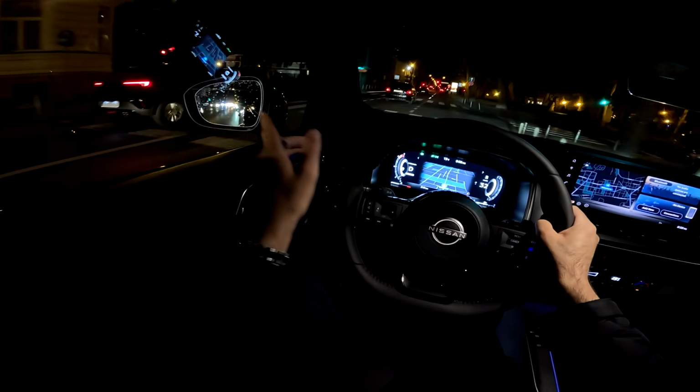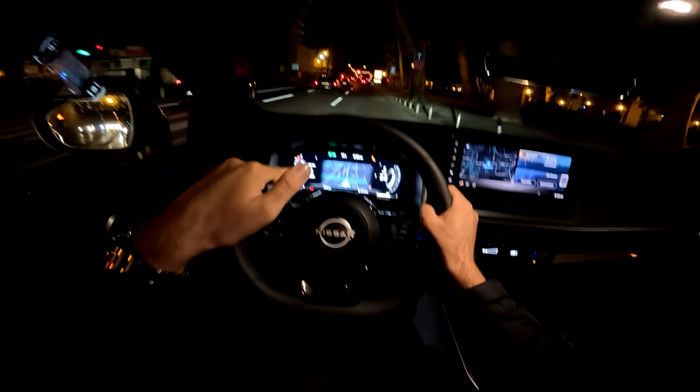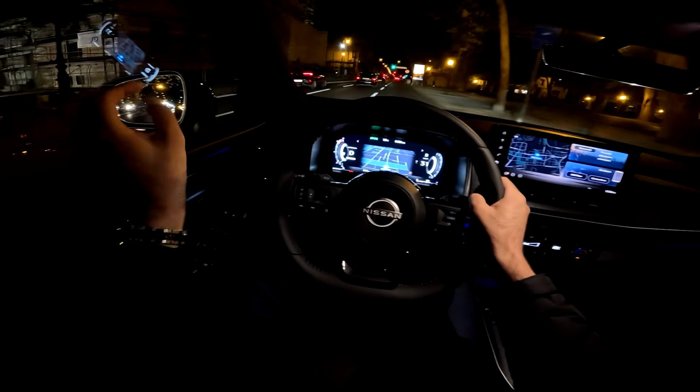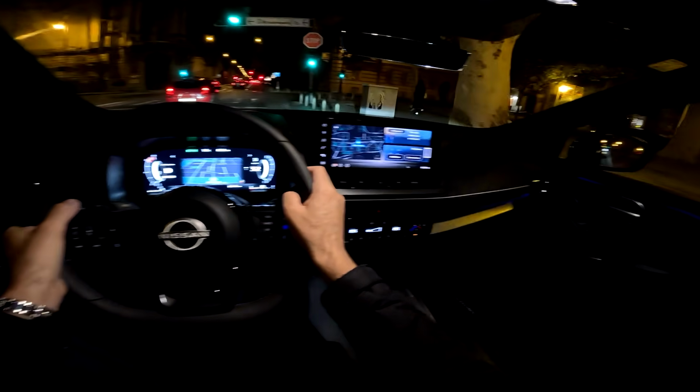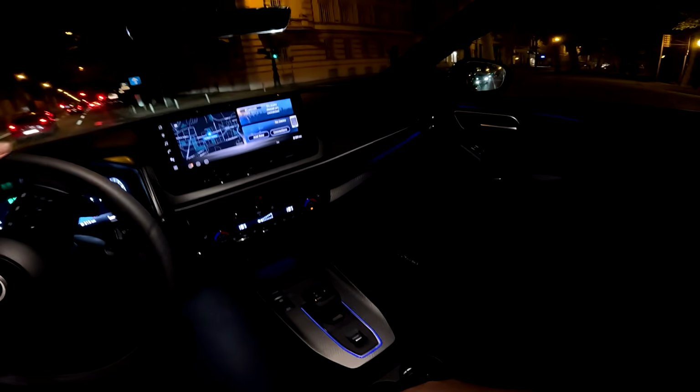And you see also the blind spot assist now. And when I turn on the indicator, I have the blinking but also the beeping sound. So overall I hope you really enjoyed this drive, again just as much as I did.